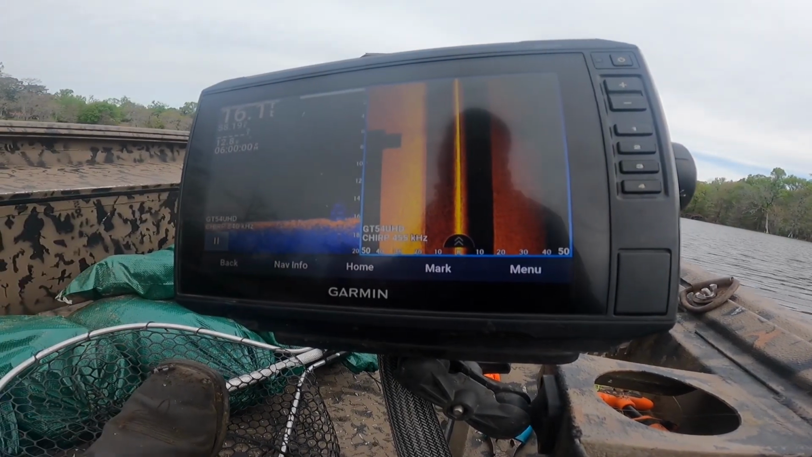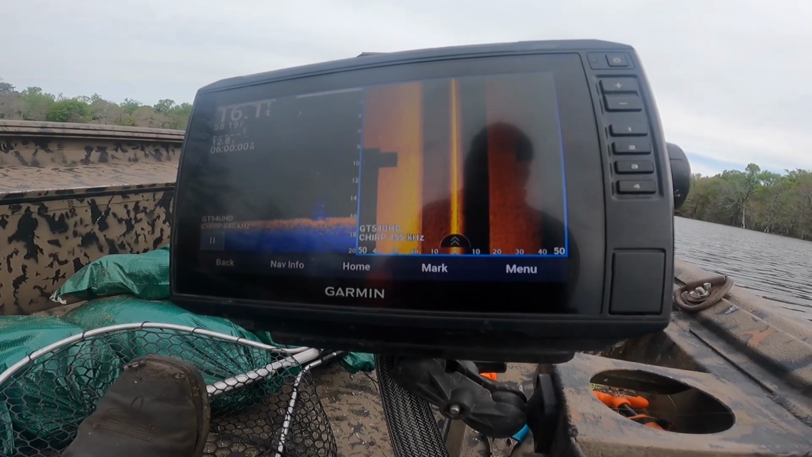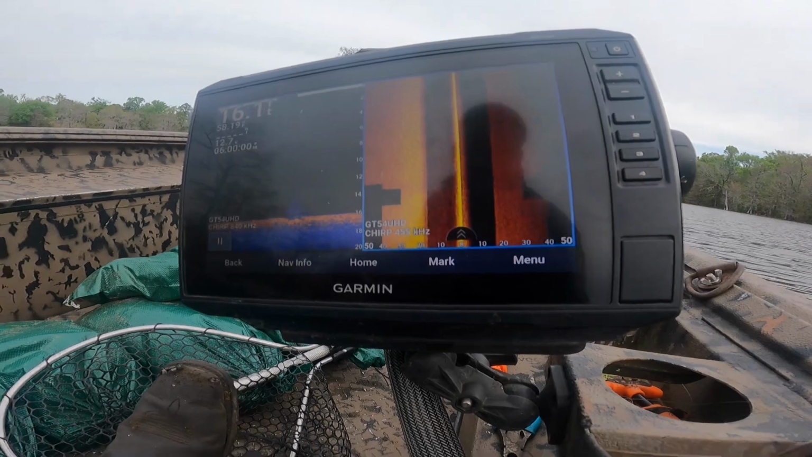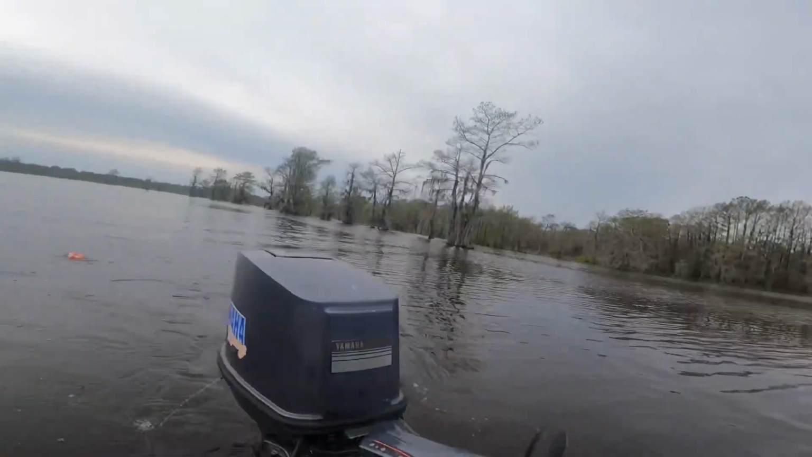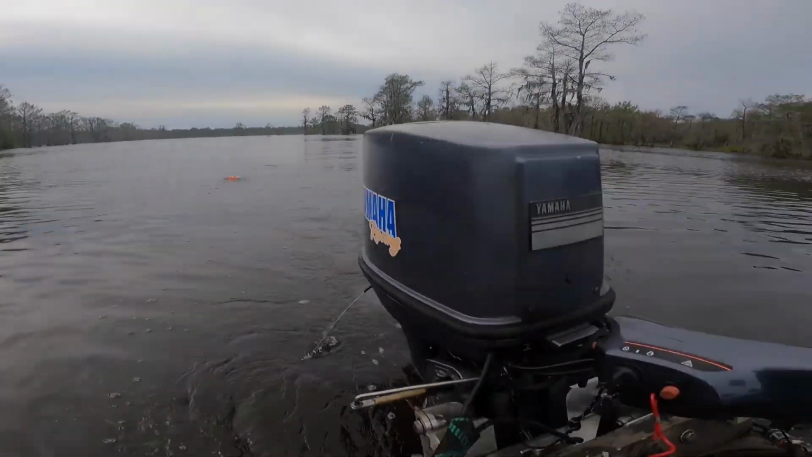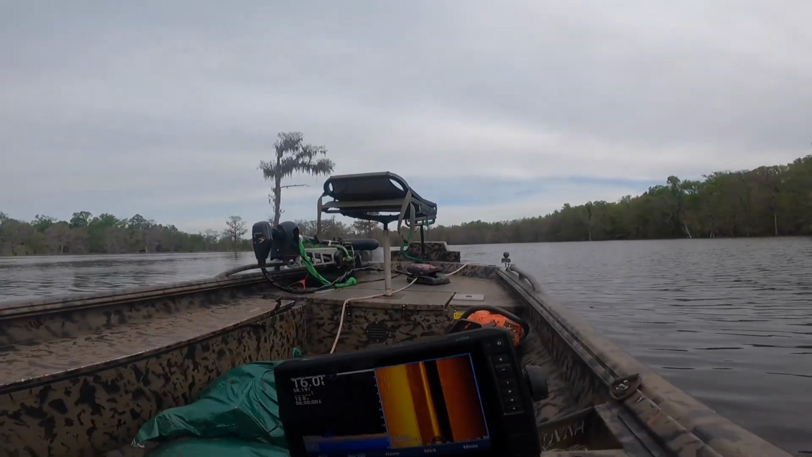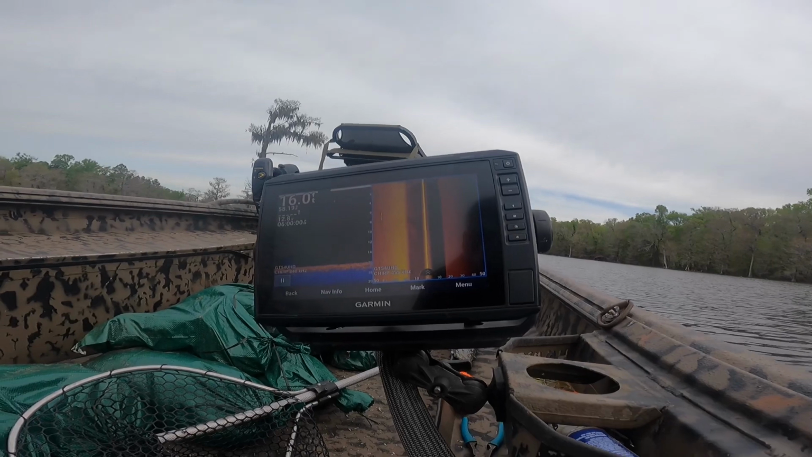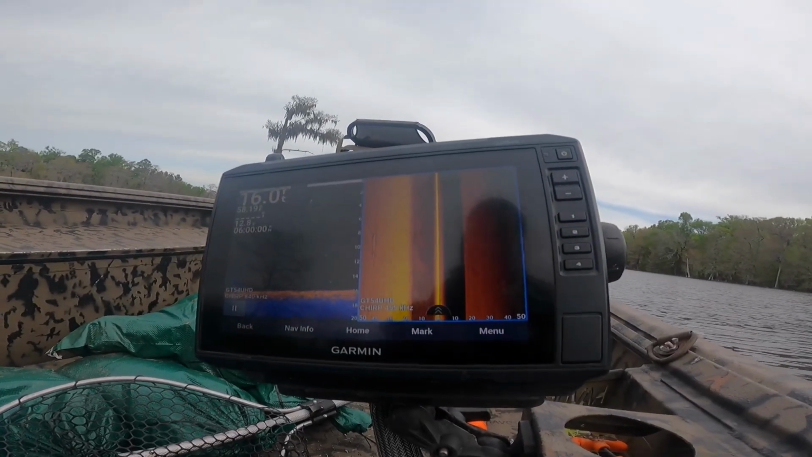There it is, right there, right behind the boat. Just toss that marker buoy on it. That's one spot down. We'll add some more love, we'll add some more life to that spot, y'all.